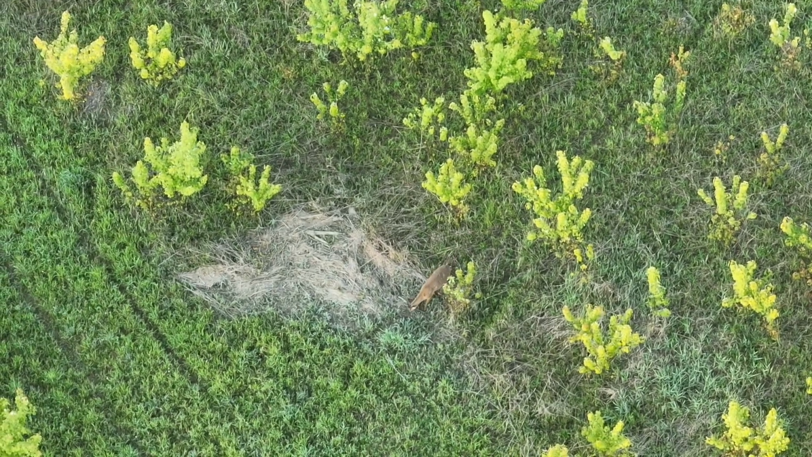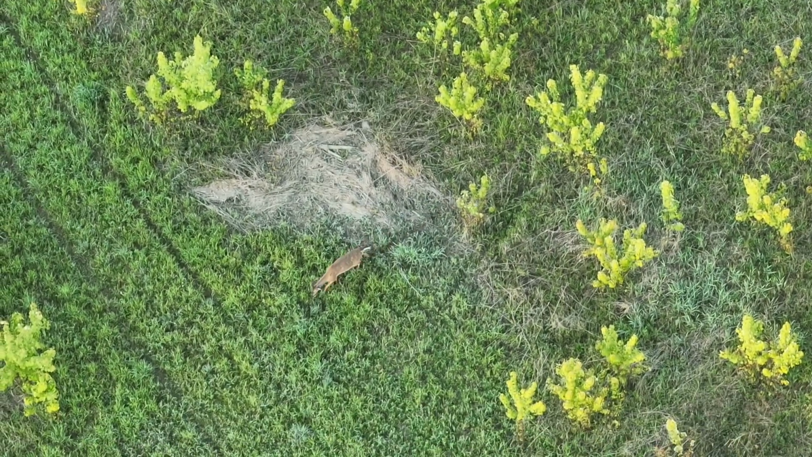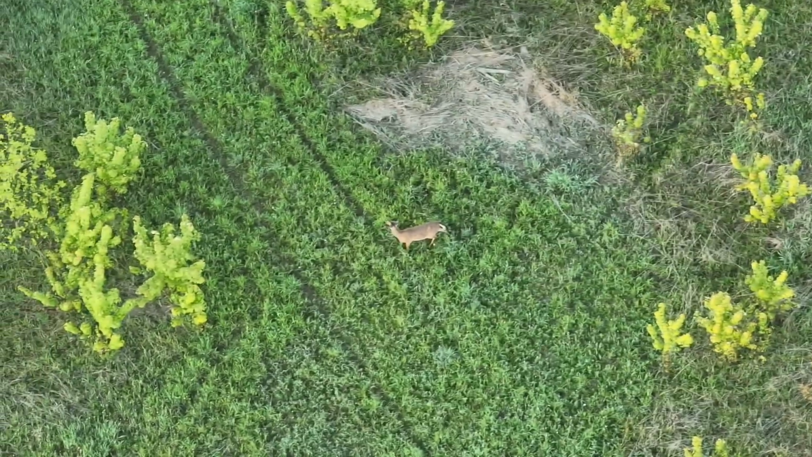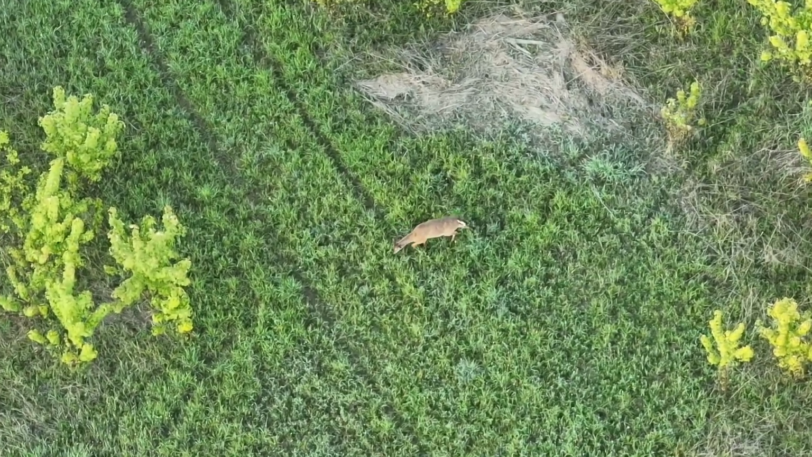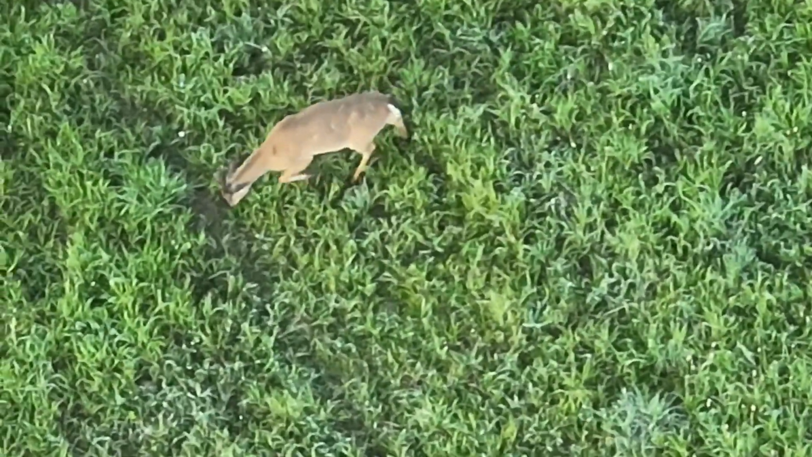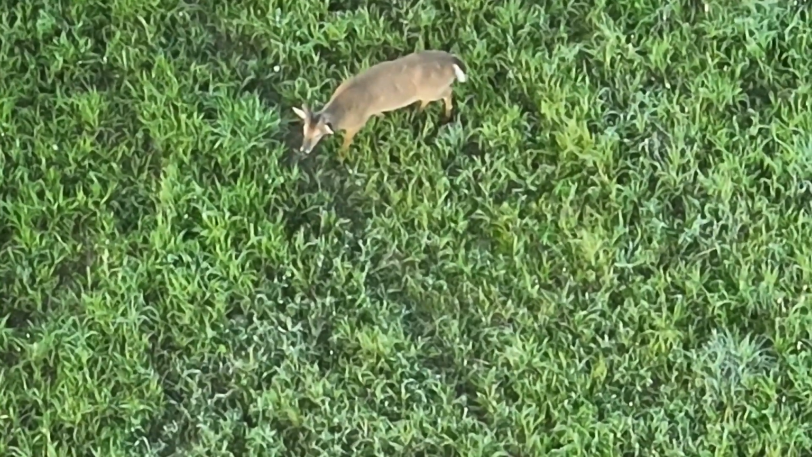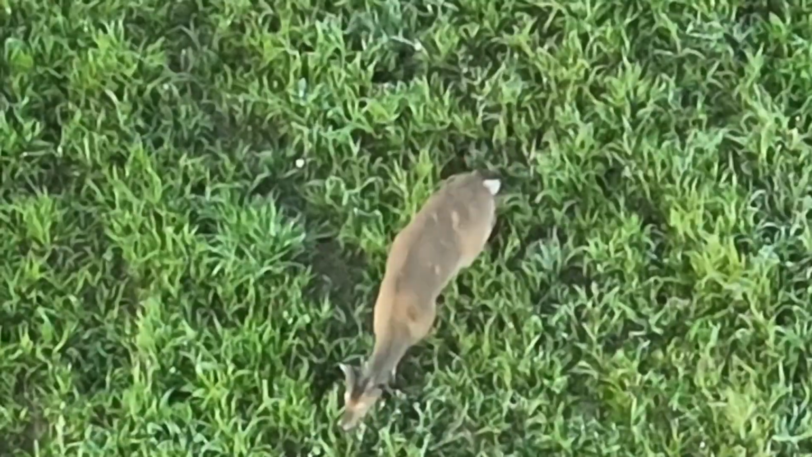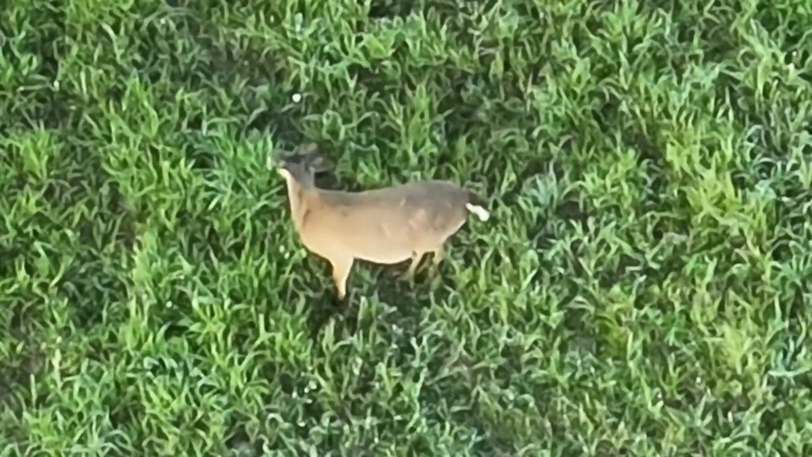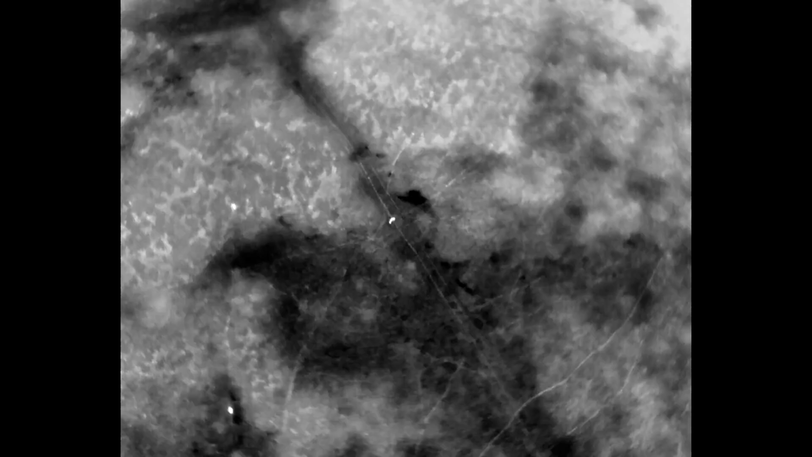Now, as we look at this animal cruising along the field there, this is the animal I'll call the instigator, and he's just cruising along, and he's got a little bit of a marking kind of back behind the rib cage as well. Not sure what that's all about, and maybe one high on the back. And this is another benefit of the Mavic.